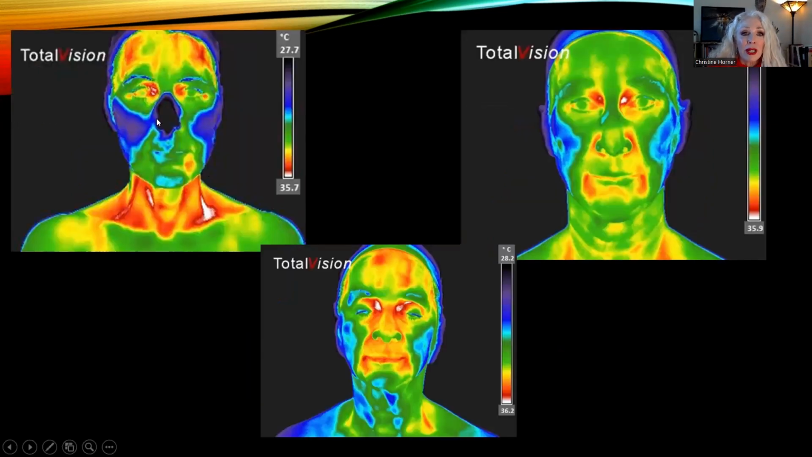Now, the nose is normally extremely cold. In fact, it's so cold it looks black, and that's what our ambient air temperature is. And then in the normal patterns, the cheeks are cold there. This person has that focal area of heat that I discussed before that gives us an indication that there might be a tooth infection there.